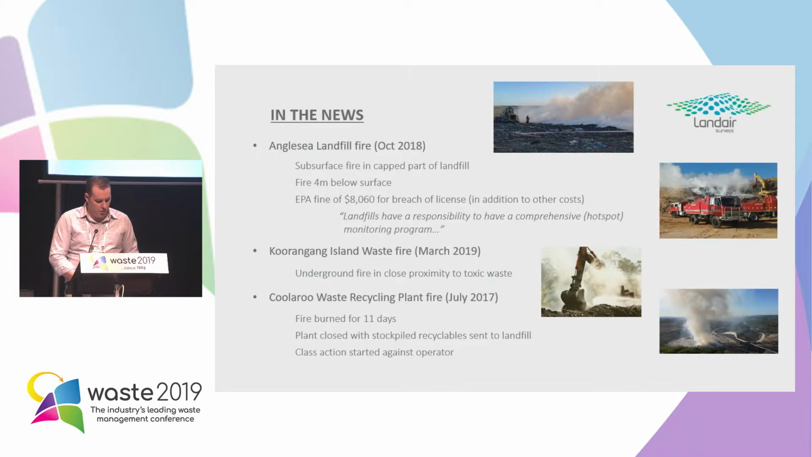The report that the EPA gave specifically mentions that landfills have a responsibility to have a comprehensive hotspot monitoring program. And it's interesting that this site in Anglesey actually did use thermal cameras on their site, but they had one thermal camera attached to a pole at the current tipping face, and that was the extent of their thermal imagery, and the ruling from the EPA said that's not enough, it has to go to cap cells as well.